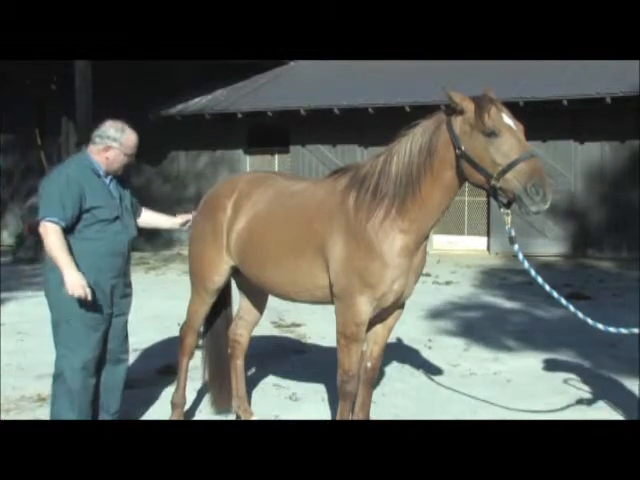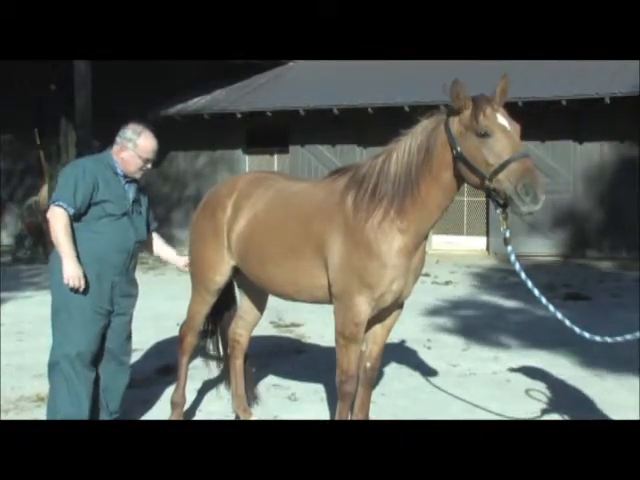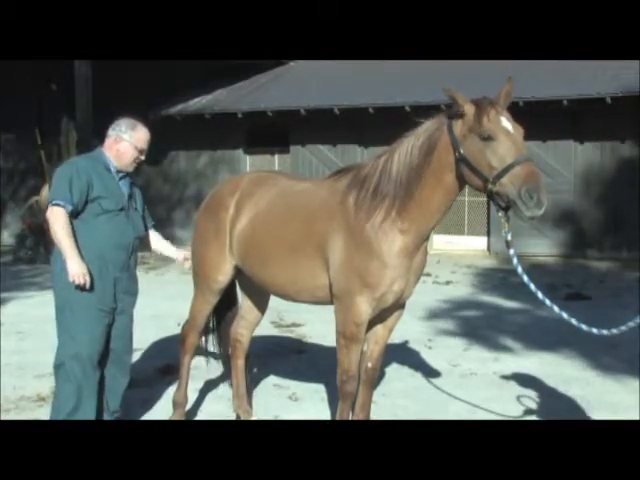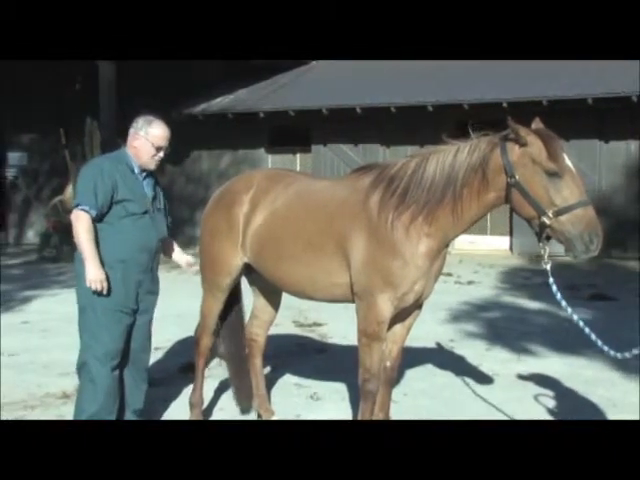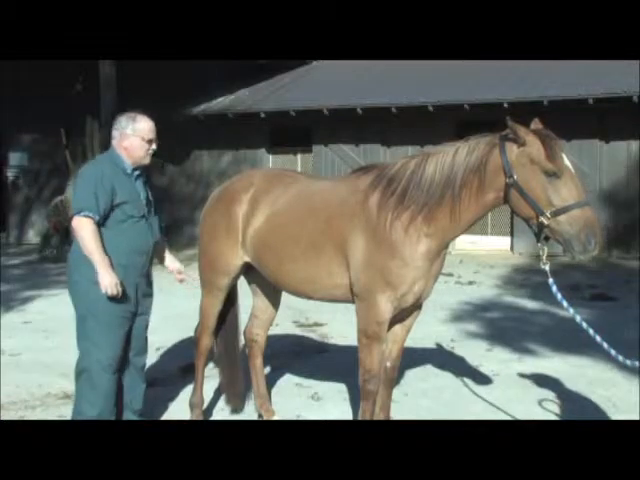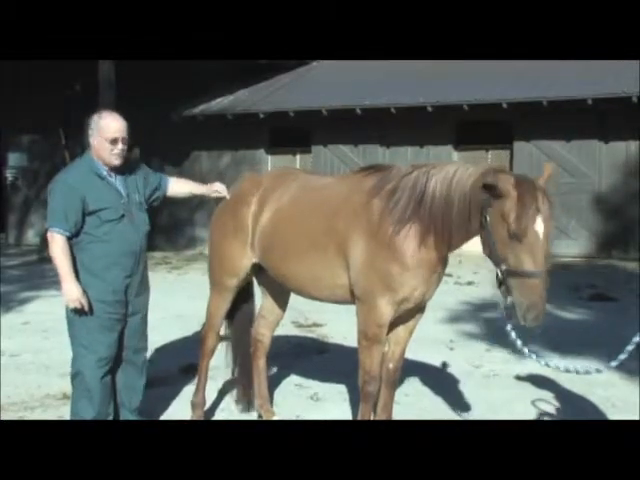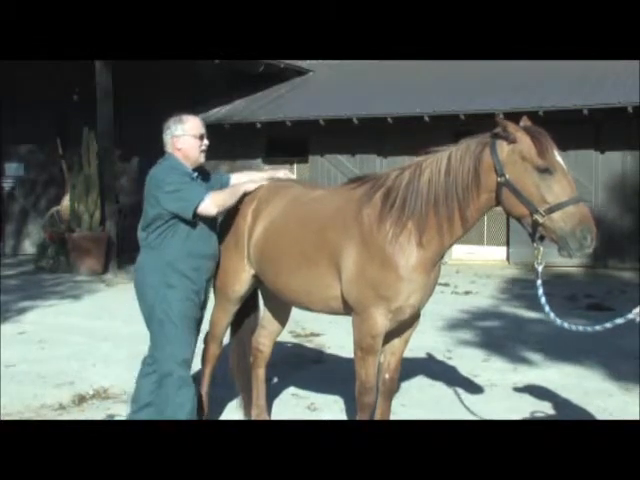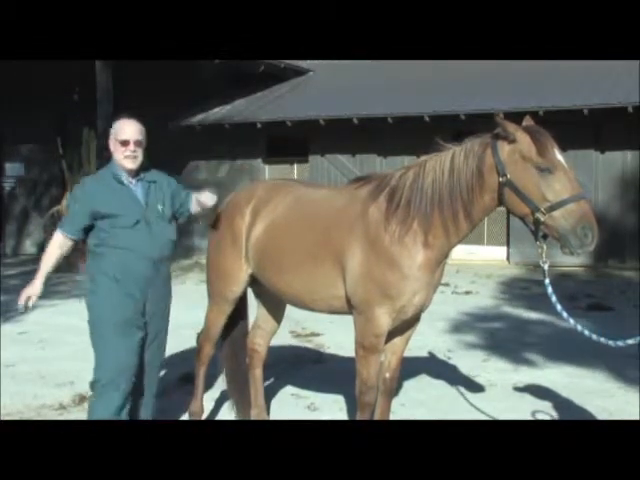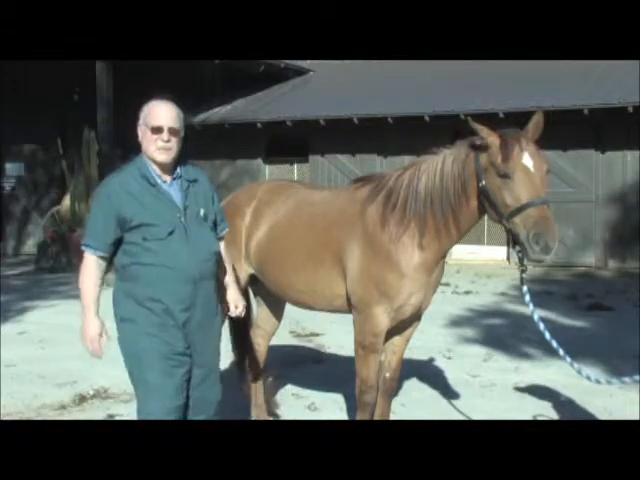Then as I'm going down along here, I'll go across the back to see if it actually is a stifle issue. If it's a stifle issue, if I go down along the back of his legs, a lot of times these horses will react. They'll react quite a bit. It's not a particular stifle, it's a hip issue on him. Now, the thing is, it's not exactly the hips that's causing him the problem. It's his pelvis.